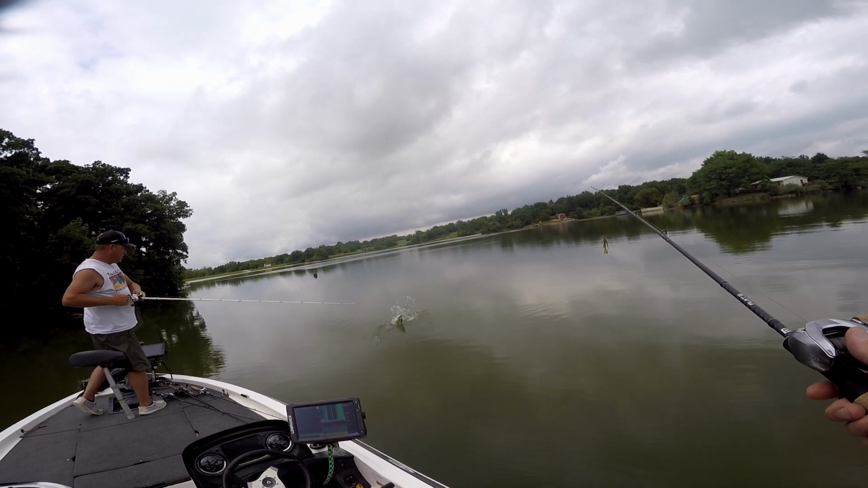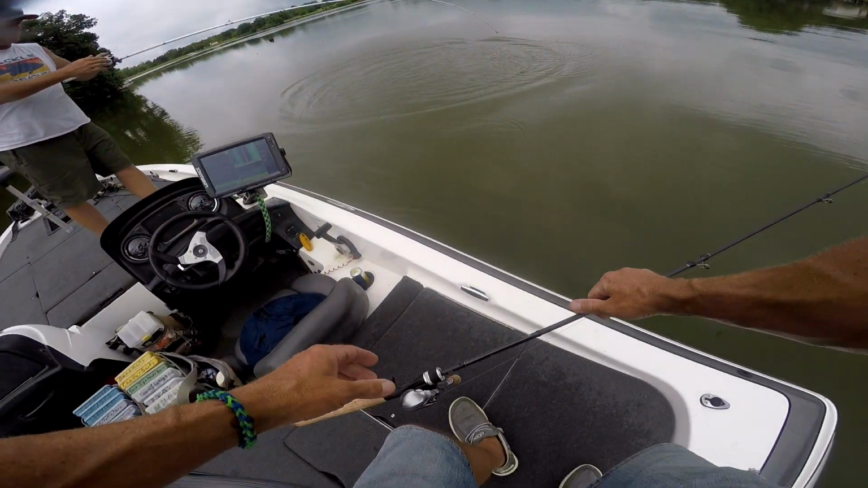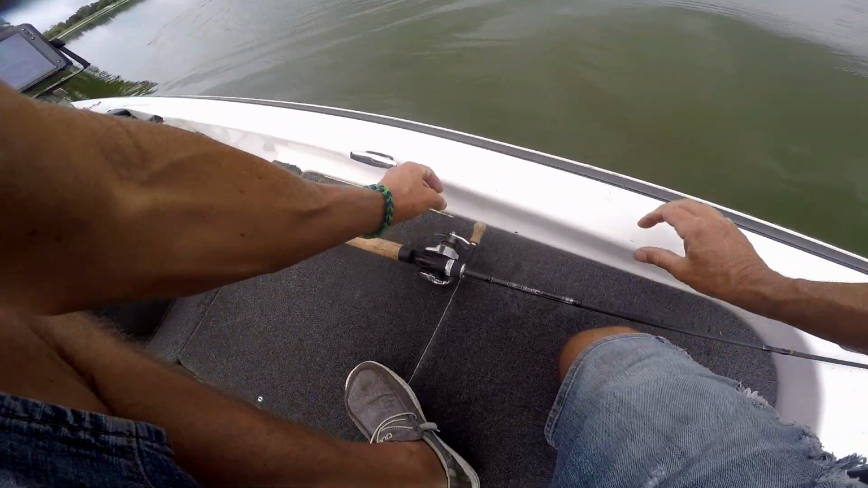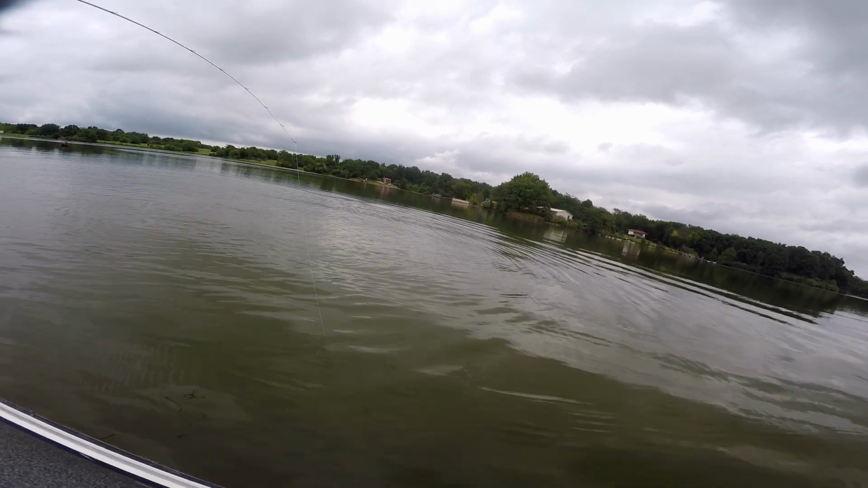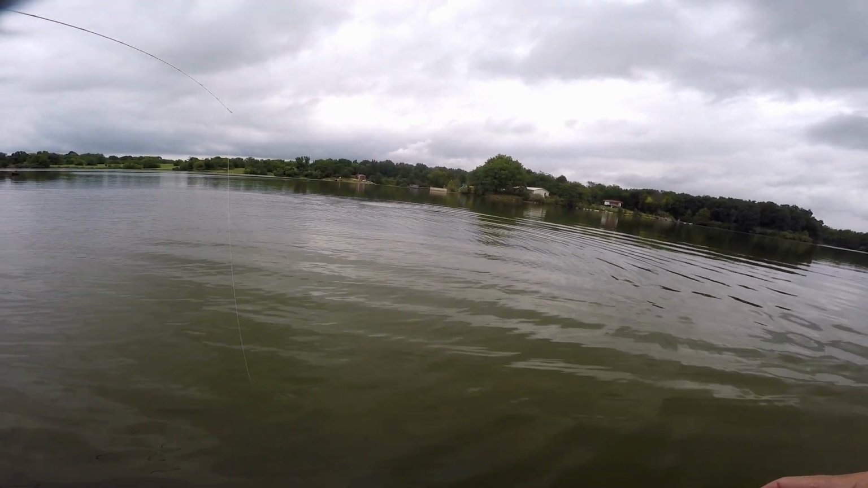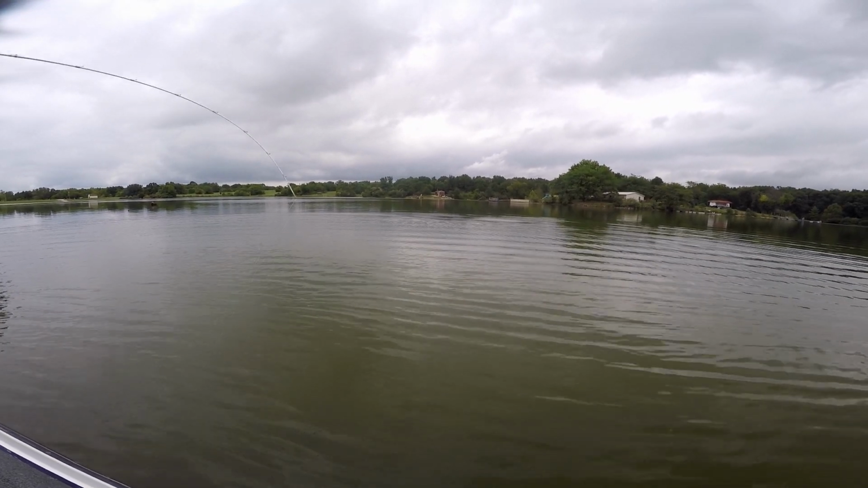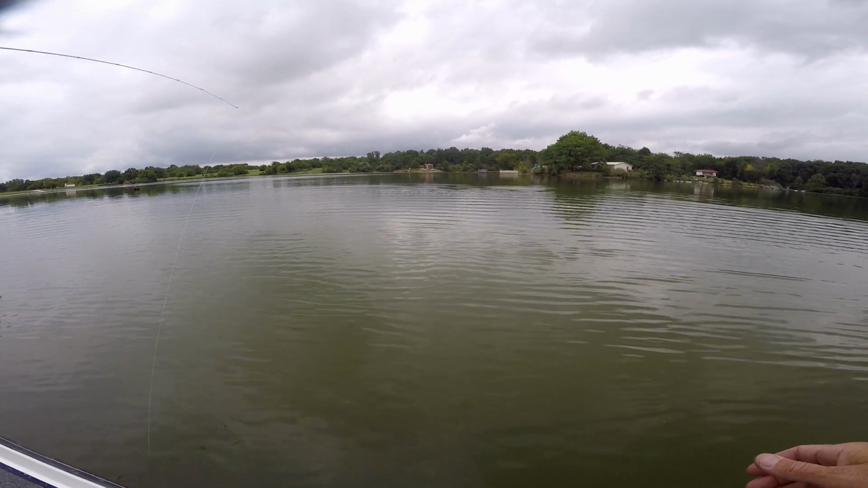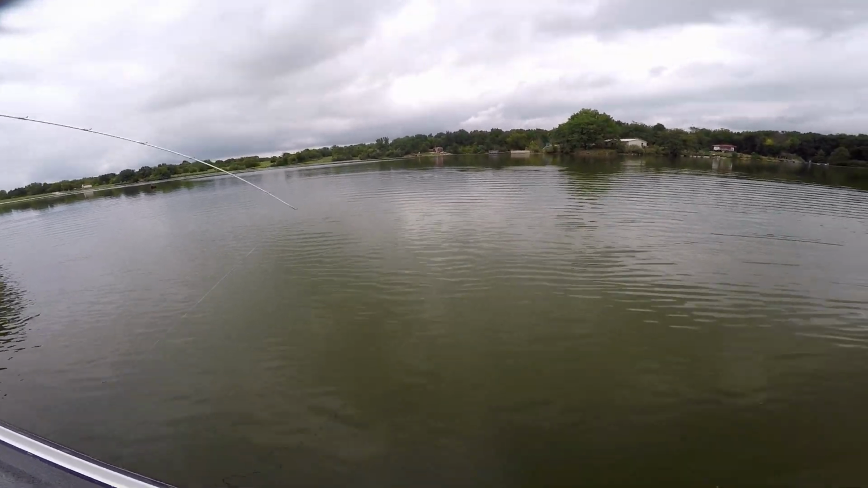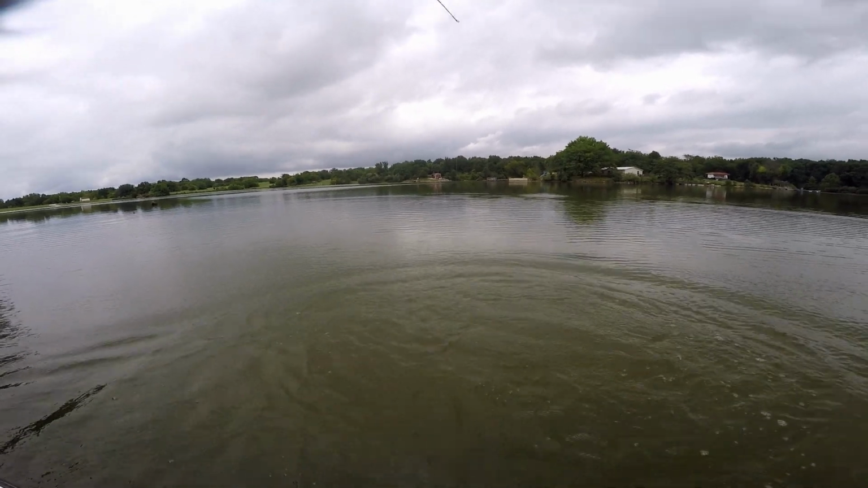No, that's a giant. That's a giant bass, Matt. Oh my God. Where's your net? No, go ahead and lip him. I'll bring him to you. See if I can get him. That was a Livescope bass also. I didn't see him, but I seen where I was throwing to. Let's see if I can get him. Oh my goodness. You gotta see him. He's gonna end up coming right to you. Whoa! Jesus, dude. He's coming to you.